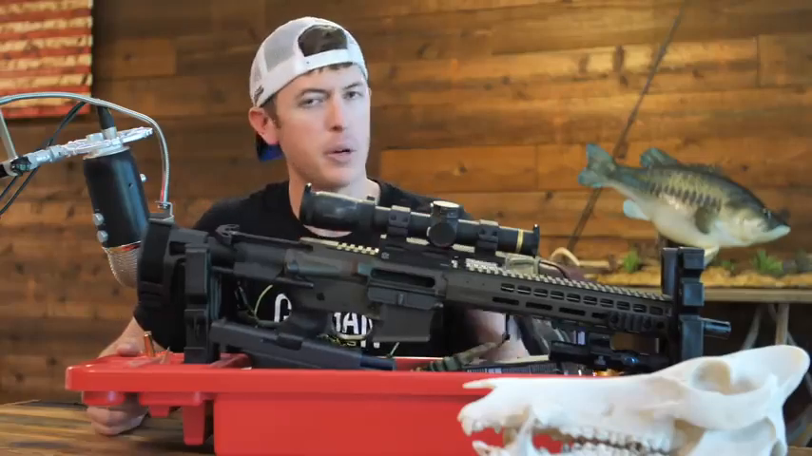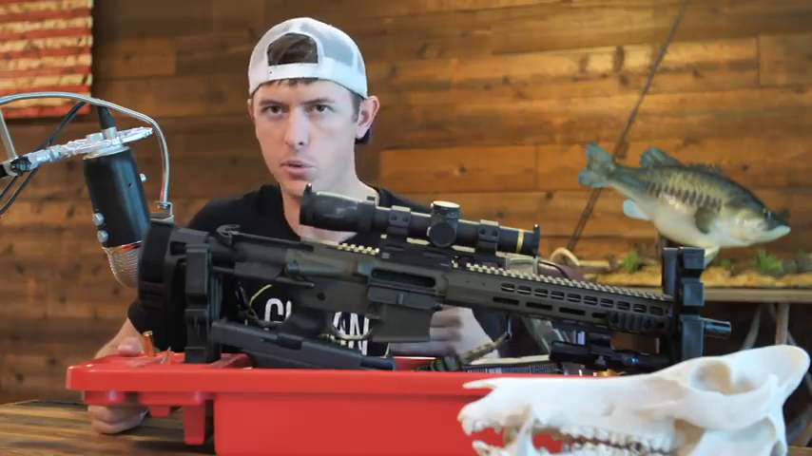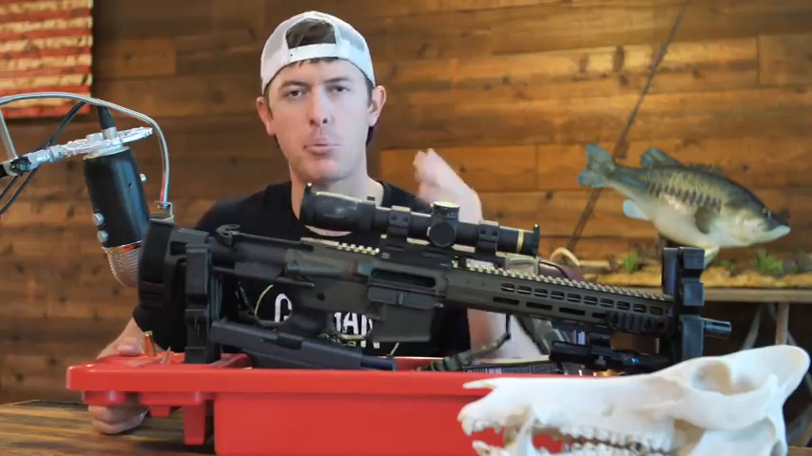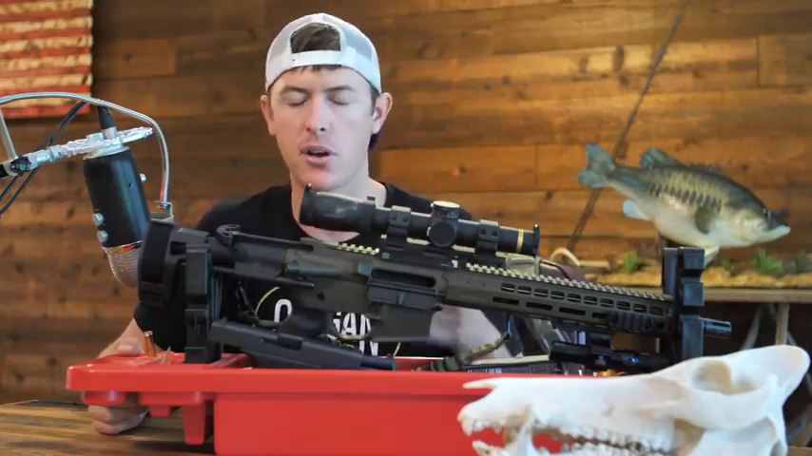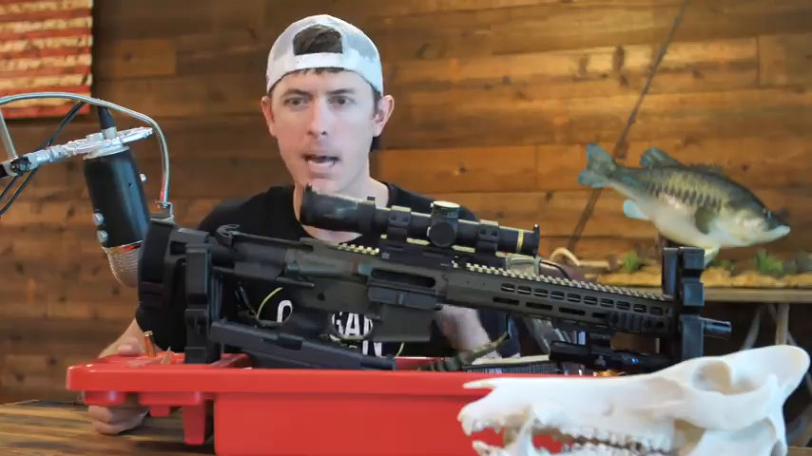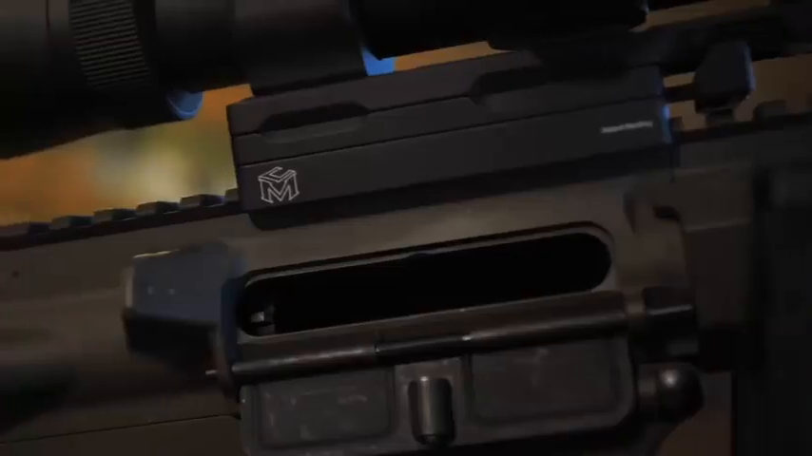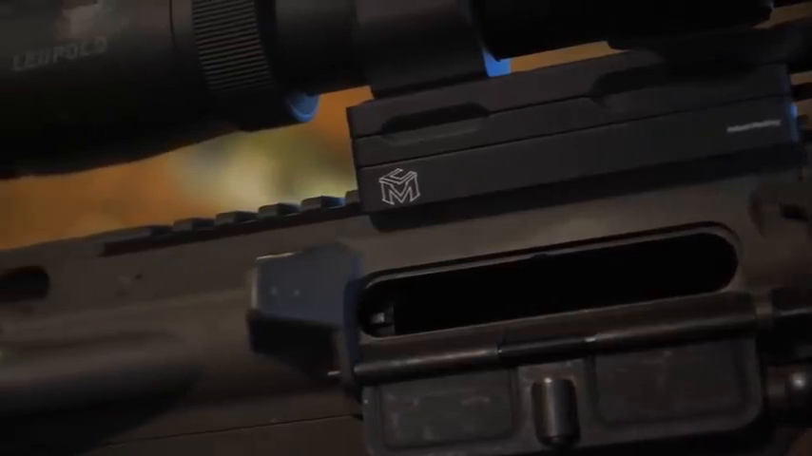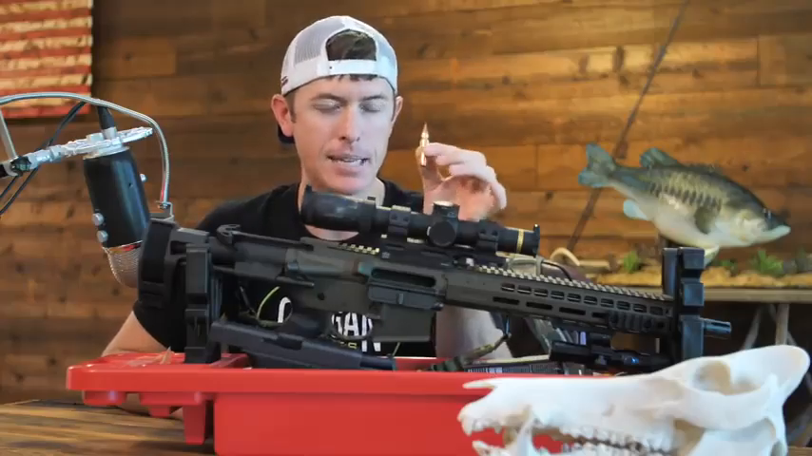My 6.8 has been put to work, and we got a couple of hogs down. Pretty much everyone I've hunted with for hogs at night, you're hunting with a thermal scope and then a suppressor. Suppressors are amazing for the gun. Not only does it knock down the noise, it also takes down the recoil dramatically. The 6.8 is becoming a really popular sportsman's caliber for hogs, mule deer, whitetail. If you look at the bullet, it's not too much bigger than a 223, but it packs a nasty punch.